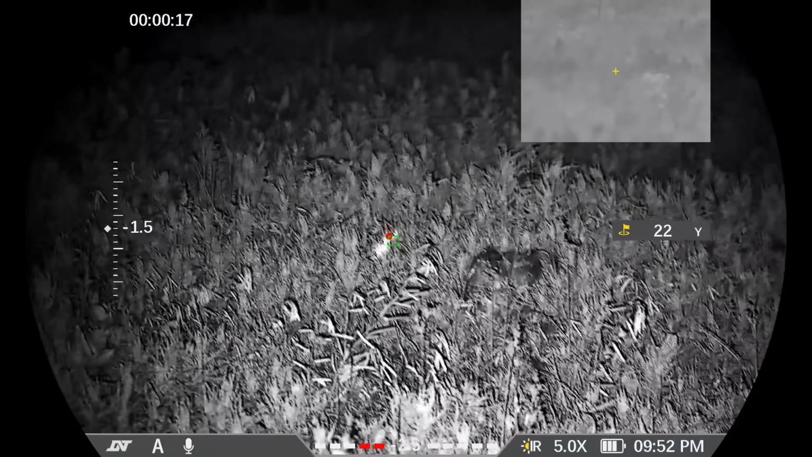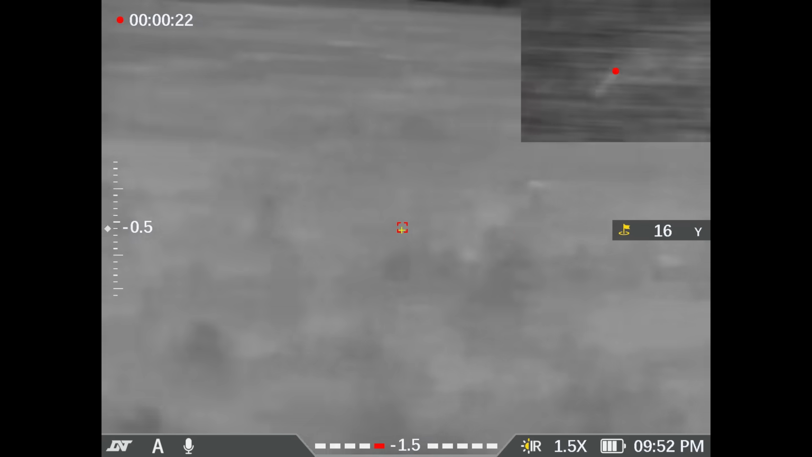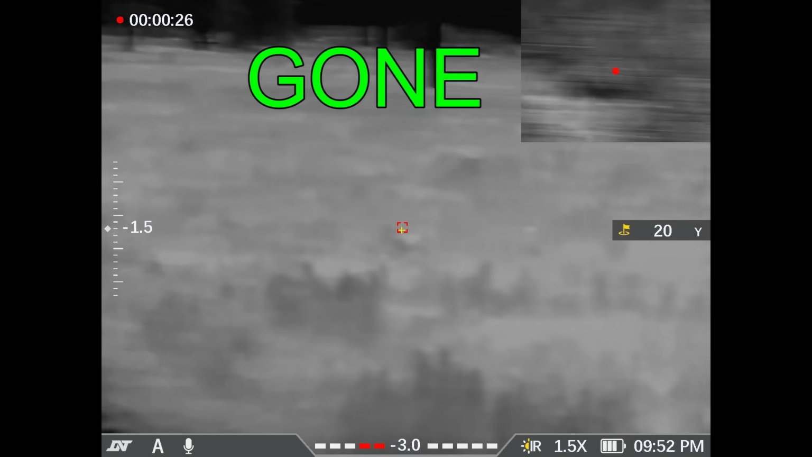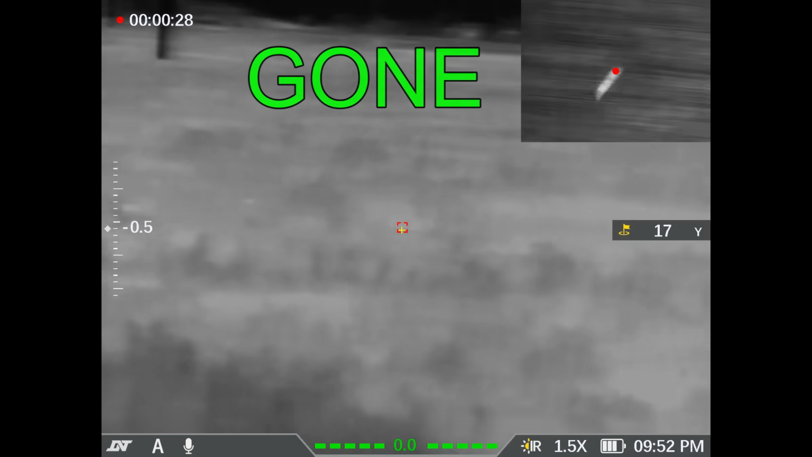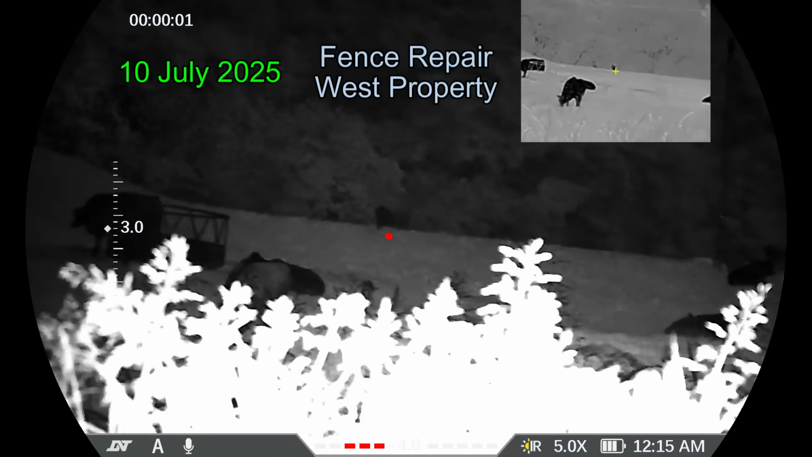And I don't see it immediately, so I switch over to thermal. And that little skunk is gone. Just that quickly disappeared in the grass. That's just great. No hog showed up on the previous property, but a few hours later, I'm at the Fence Repair West property,